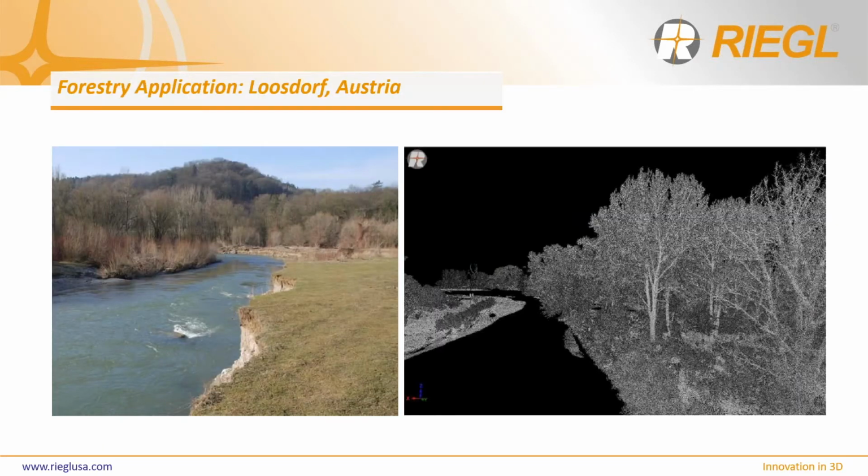Now let's take a look at a project that was flown with the RiCOPTER and VUX-1 UAV in Lustdorf, Austria. The purpose of this mission was to collect data for flood and environmental analysis, which requires a LiDAR system that can penetrate the thick vegetation in the project region and create terrain models needed for flood analysis.